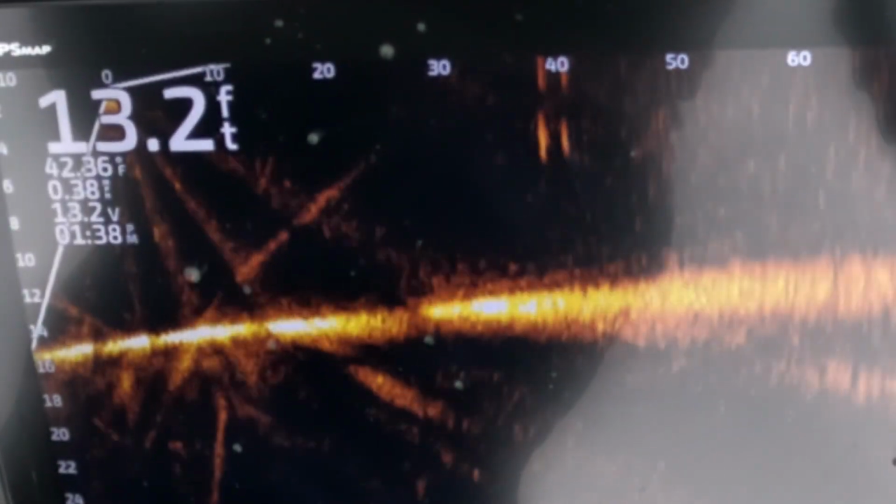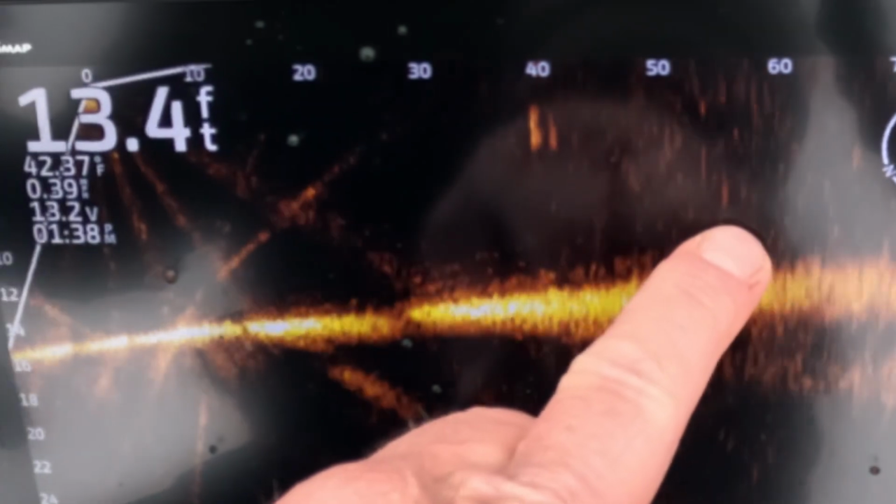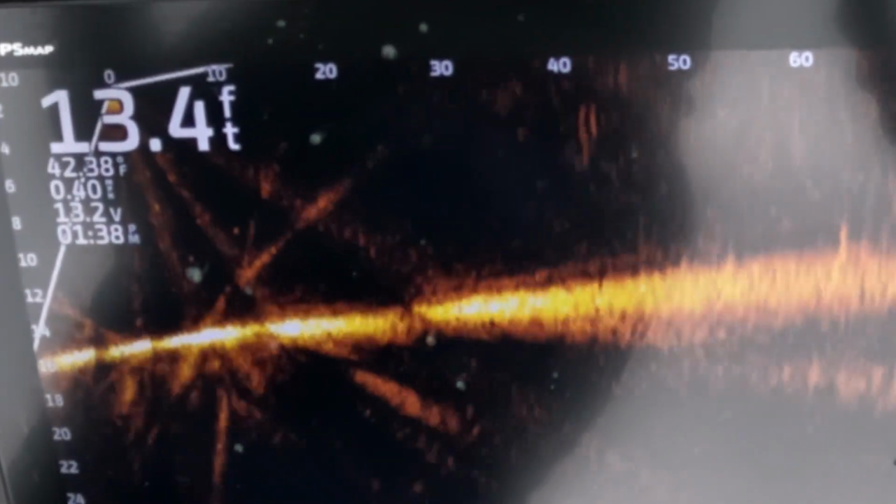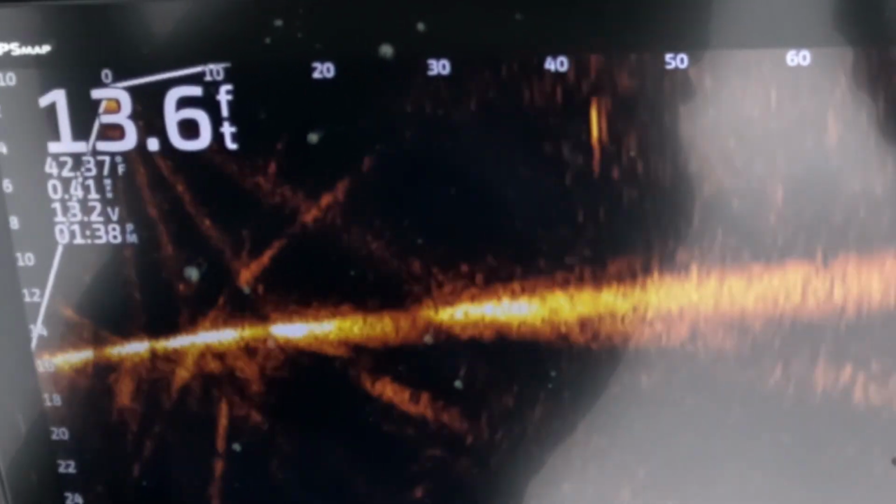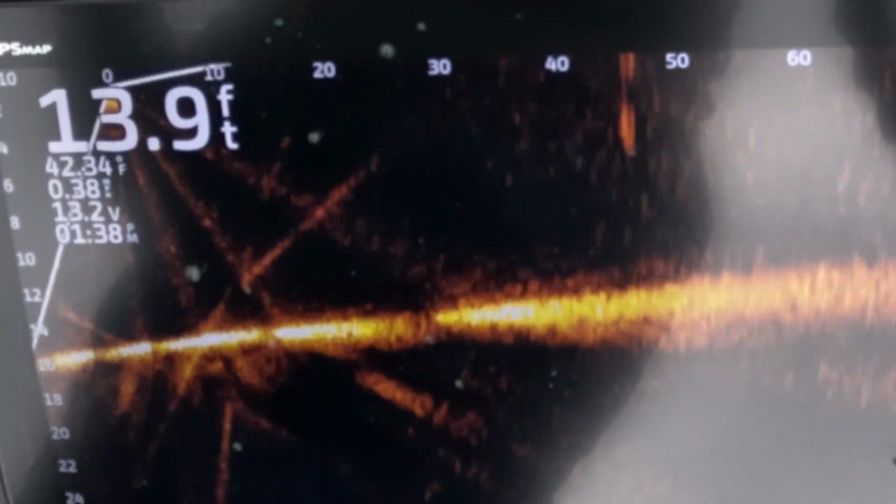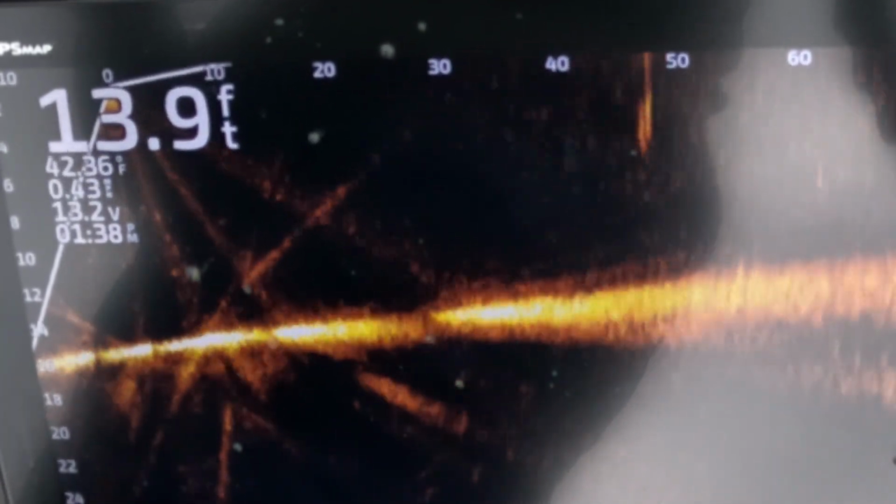Okay, there it is. It's coming into the screen there. It's right down here, and it's covering down there about 8 to 9. Let's see if we can pick it up again. There we go. So it's a slow sink. Obviously the longer you let this thing pause, the deeper it's going to get.